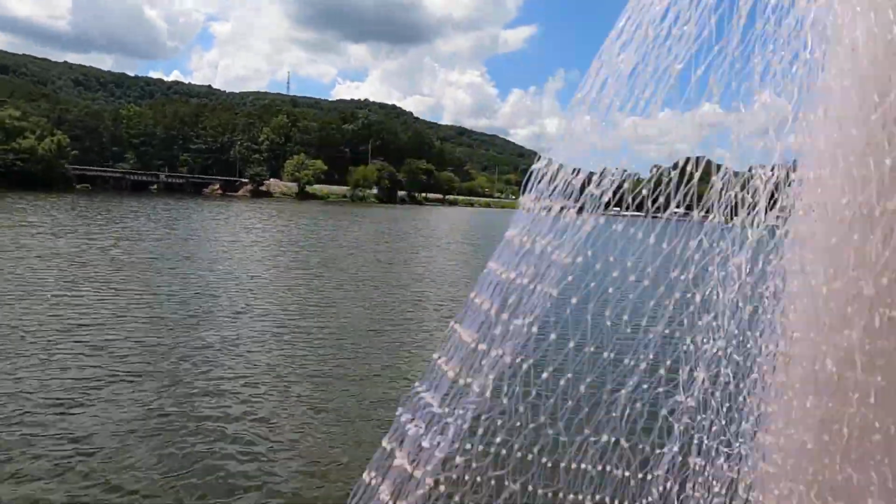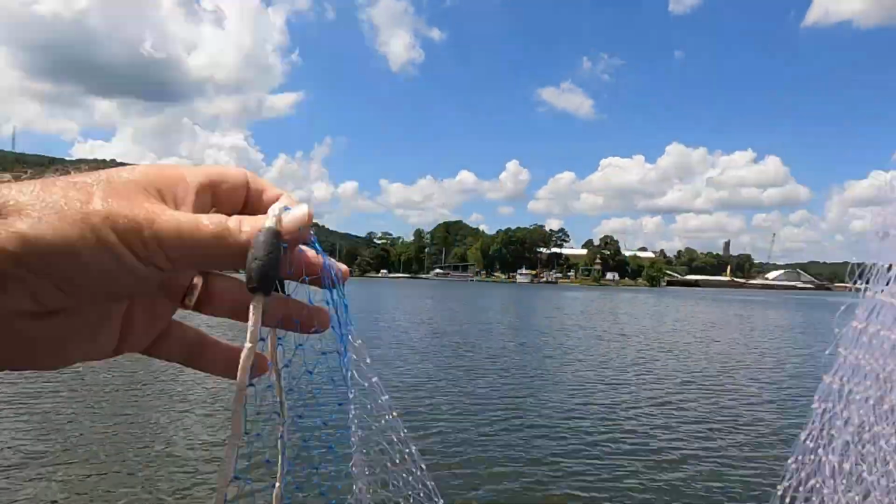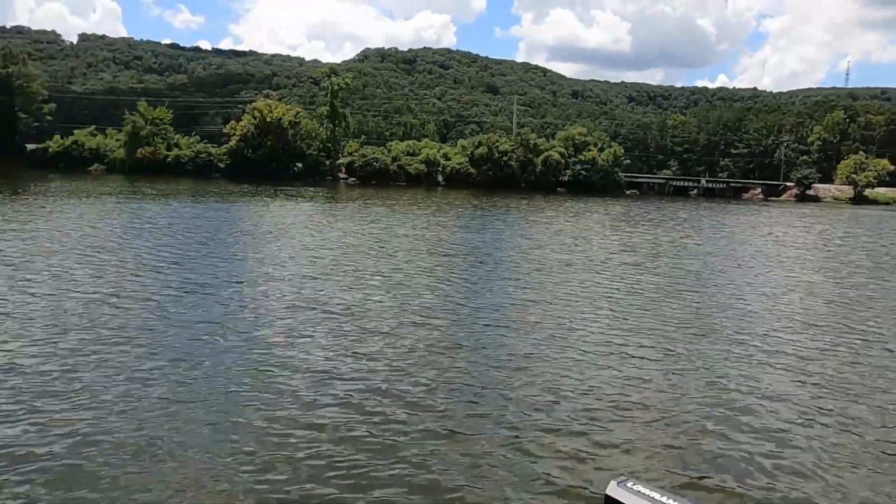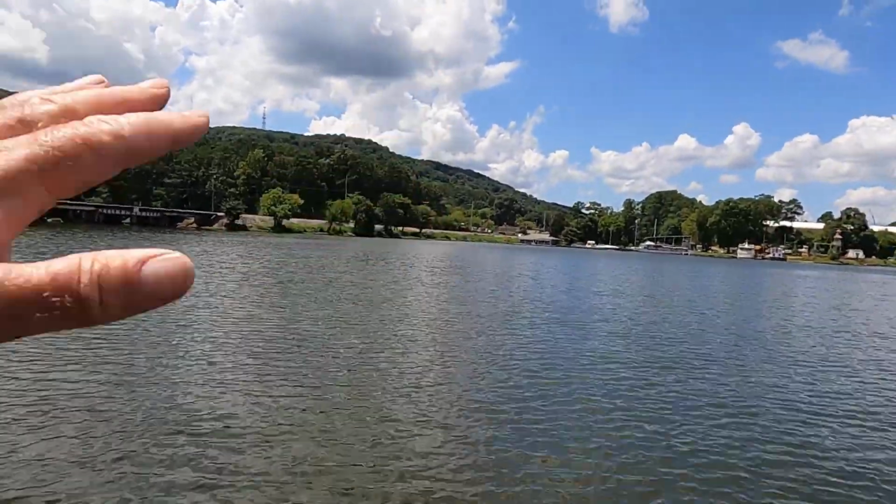Now, this net here is a 7-foot net. It's got lead sinkers that takes it down. You want a net that drops pretty quick, especially in real clear water like we got right here. I mean, it's super clear. Those minnows can see that net coming down on top of them, and they'll shoot out from under that net before it ever gets there.